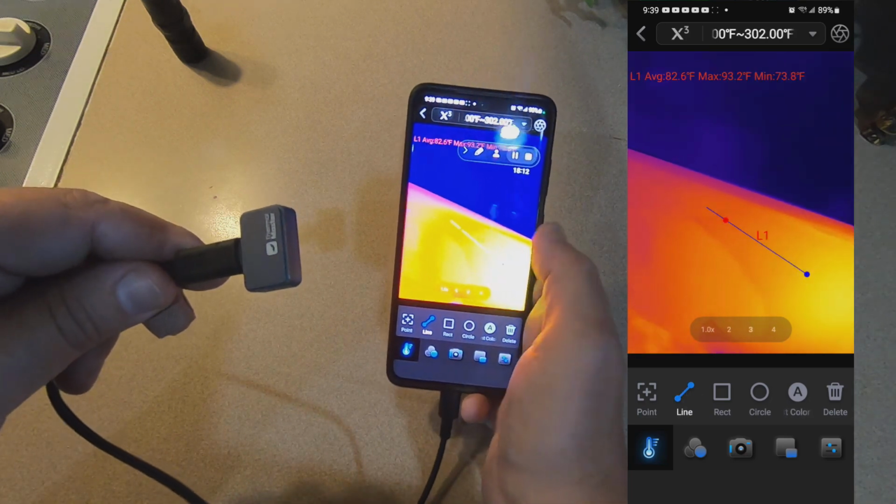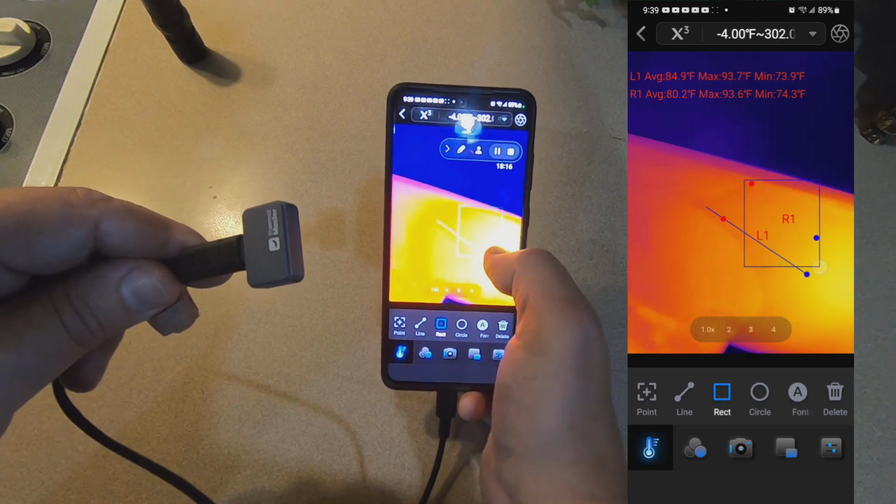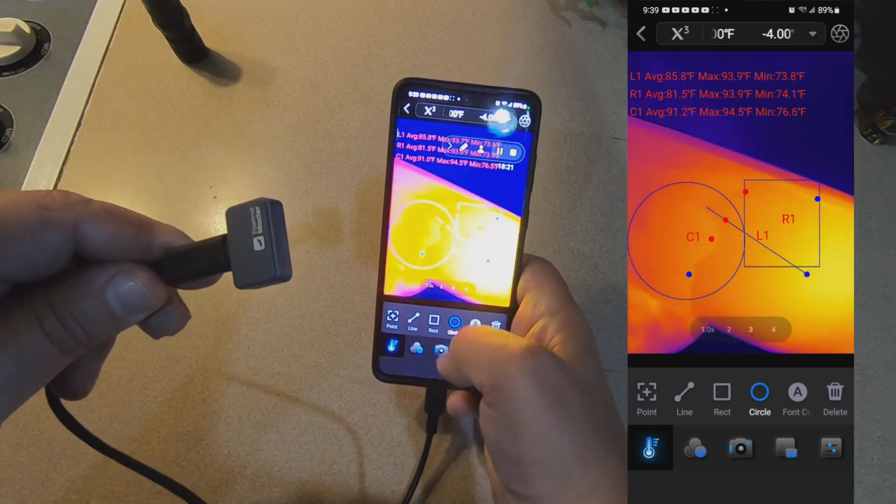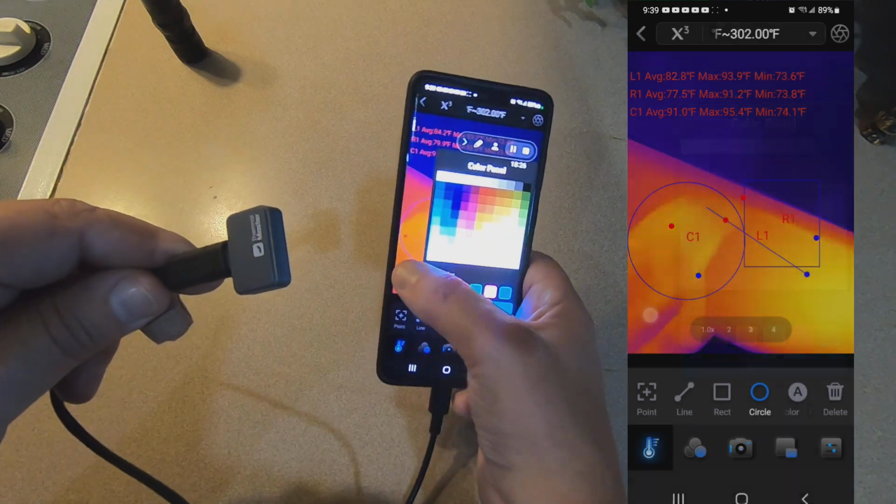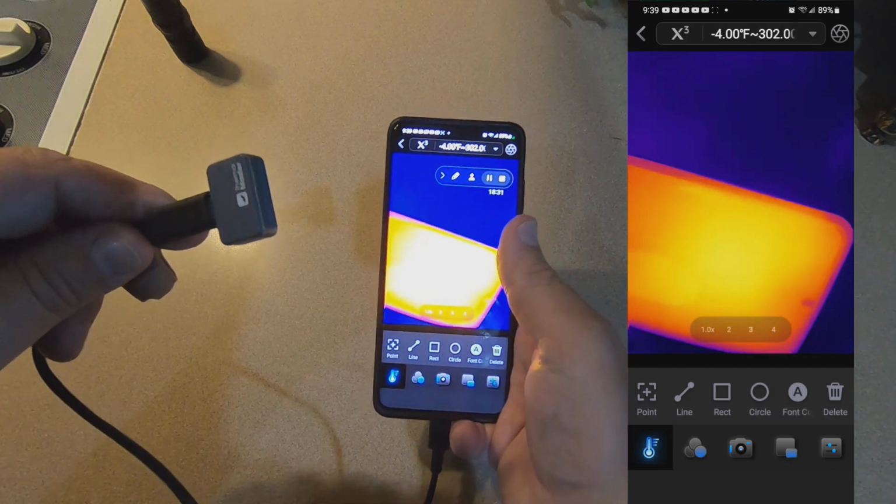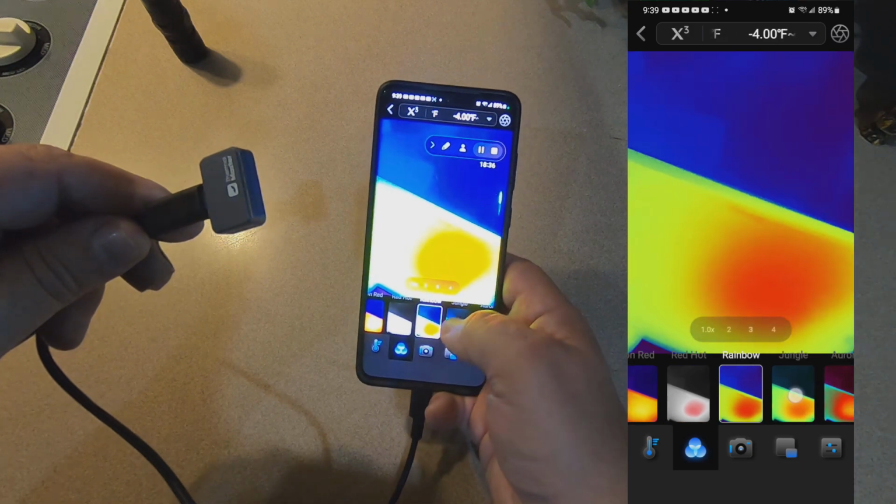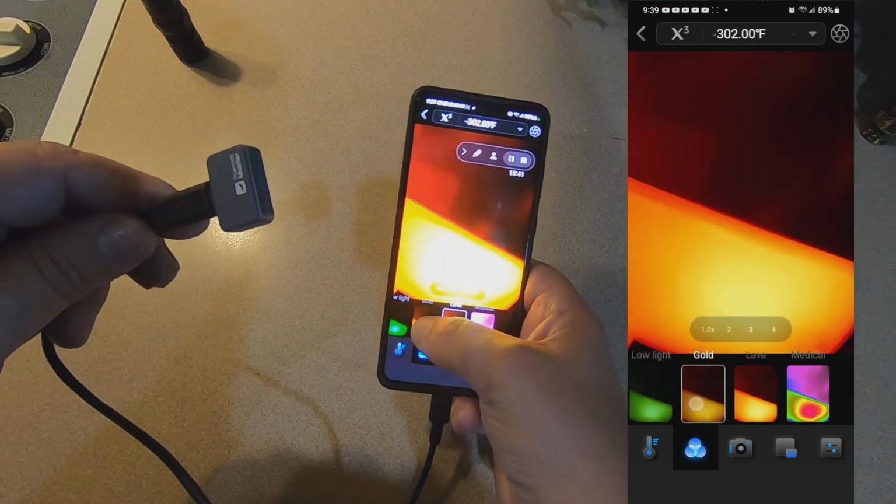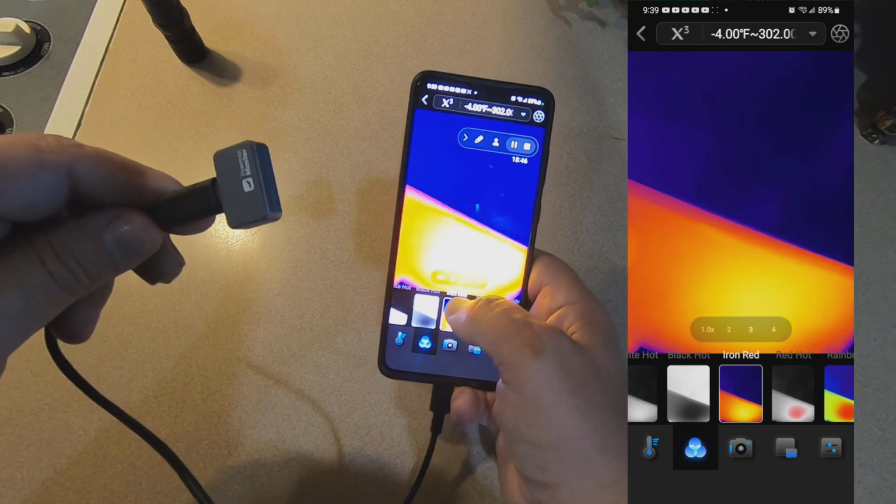And you can do a line, you can do a rectangle or a square, circle. You got font color. Then again, you just hit delete to get rid of them. You got different palettes. I like what they call iron red.